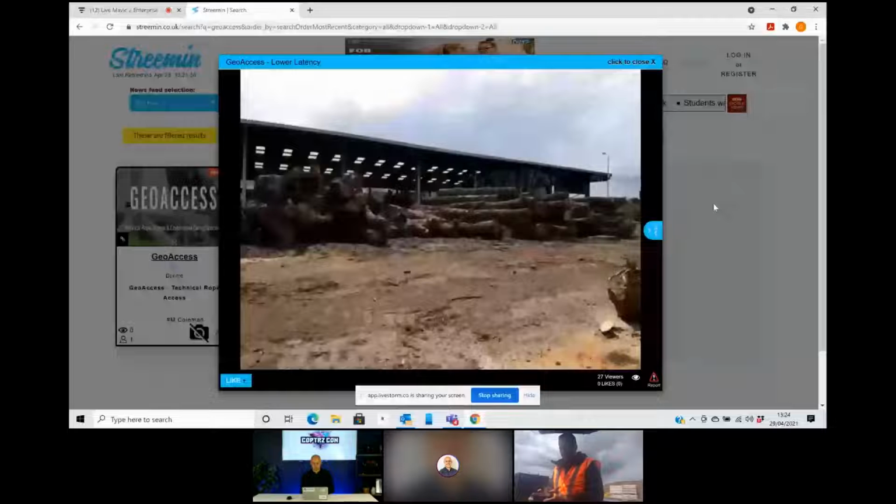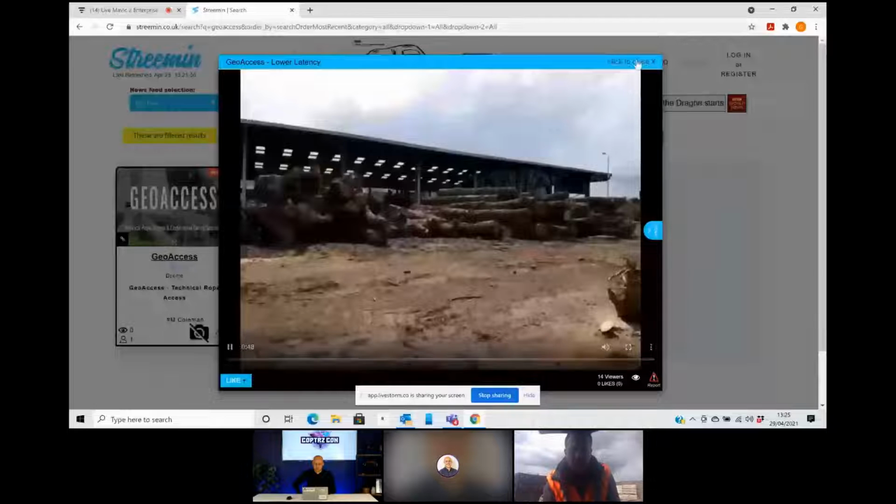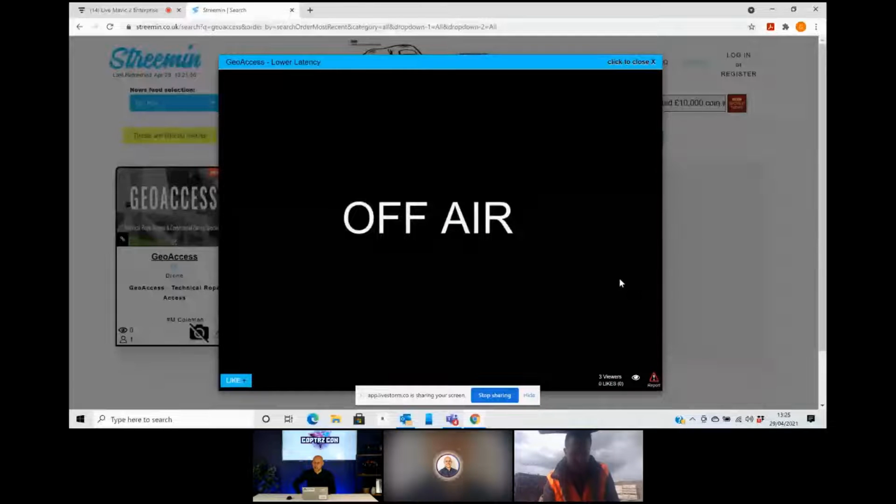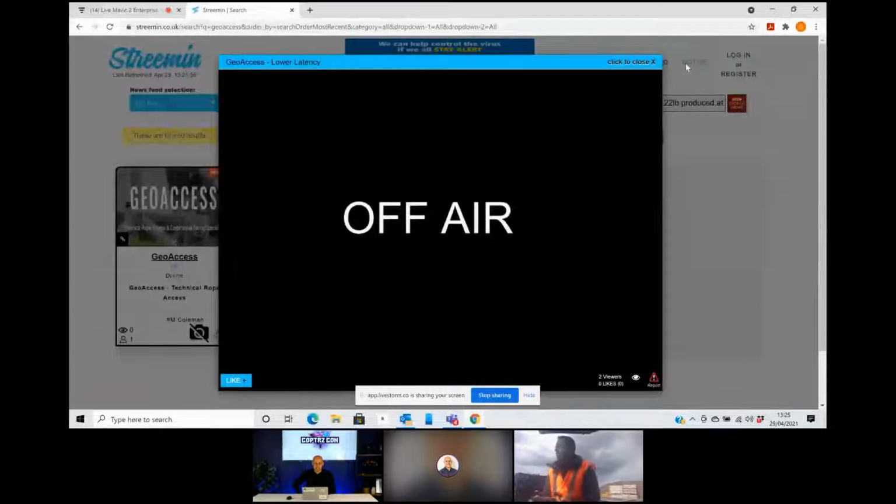Can you see the live screen? I think, is it working for you guys? Mine is frozen, which is an absolute bummer. Yeah, it might be. Let me close my one down, and we'll hopefully be able to get that sorted. But it wouldn't be a demonstration day without at least one technical issue. I'm just glad it's the relay rather than the actual drone itself.